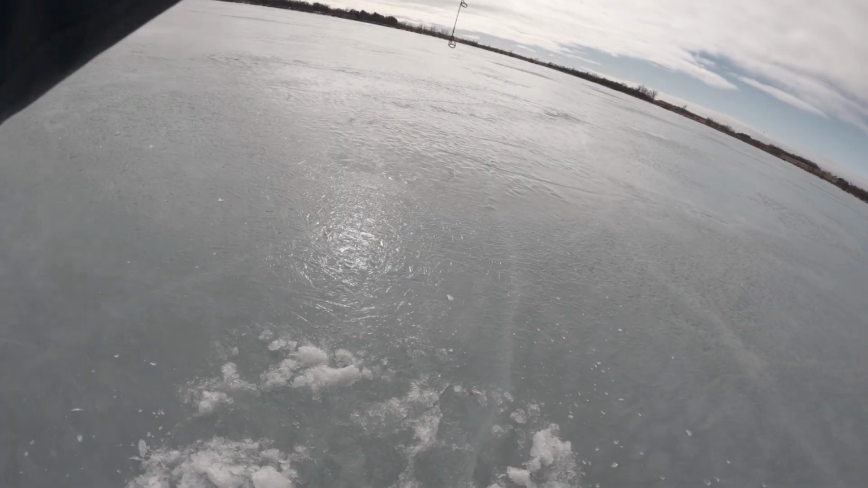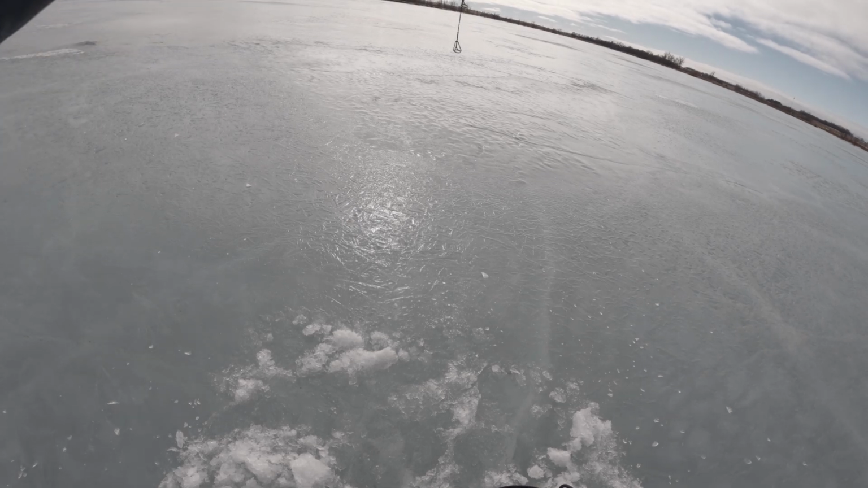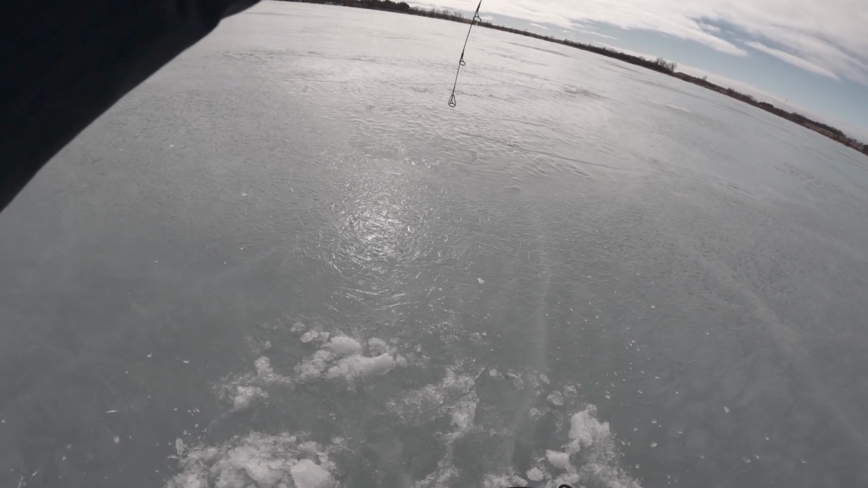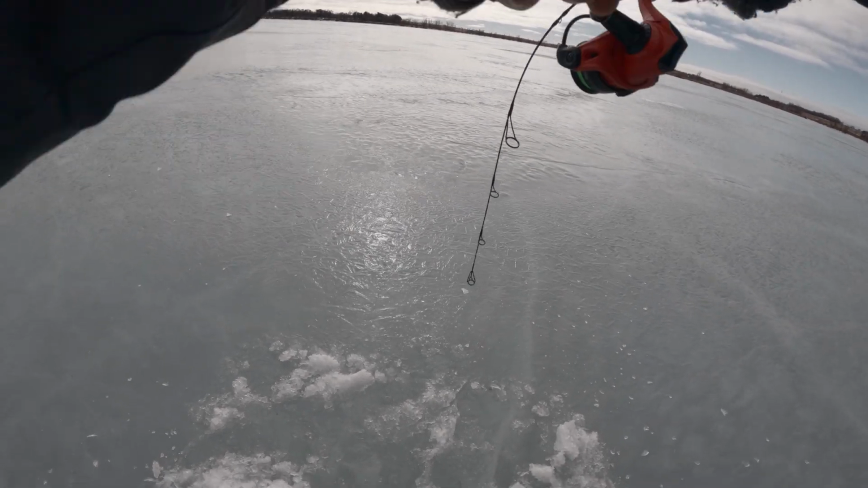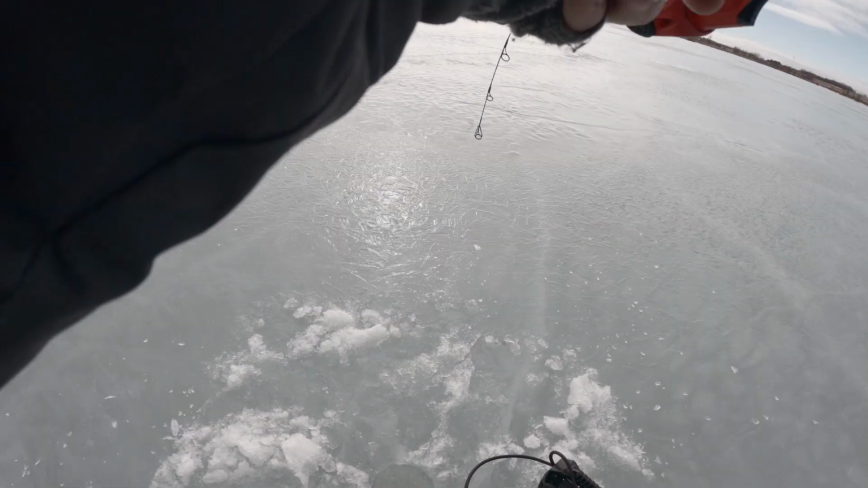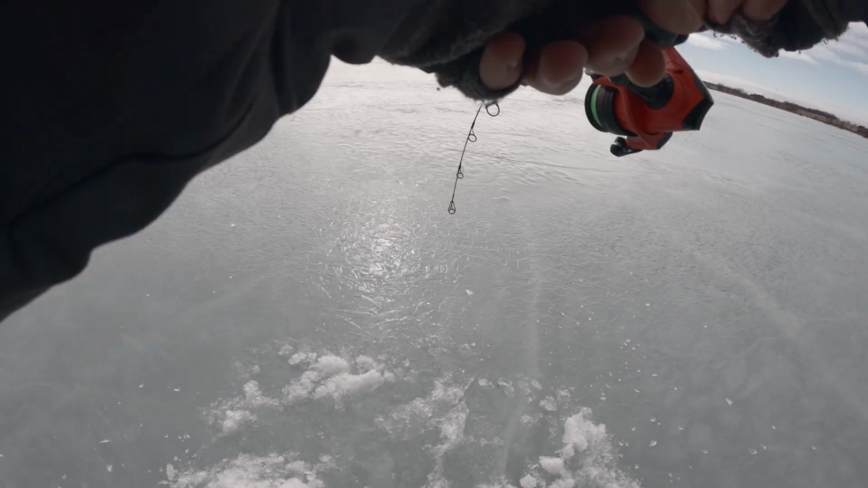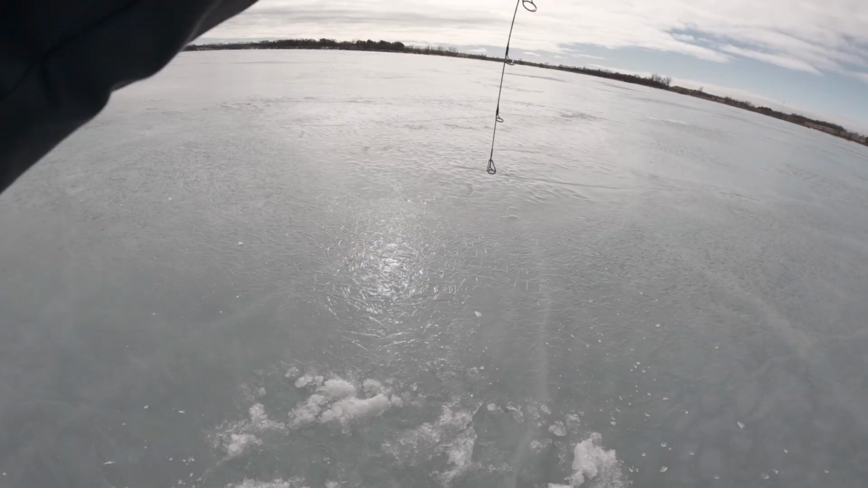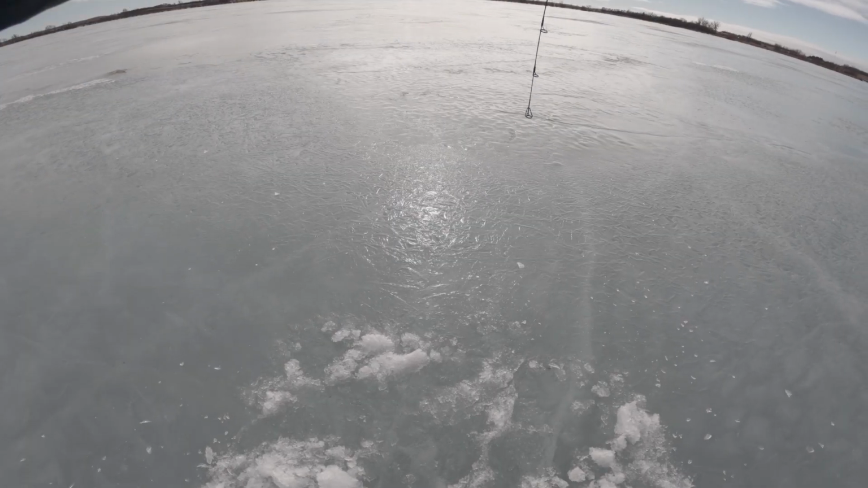Oh my goodness. This has got to be a pike. Fighting it on an ultralight rod. Holy smokes. That's a big fish. Please. Oh. That looked massive. It feels massive. But this is going to be a real challenge to land it. Holy smokes.